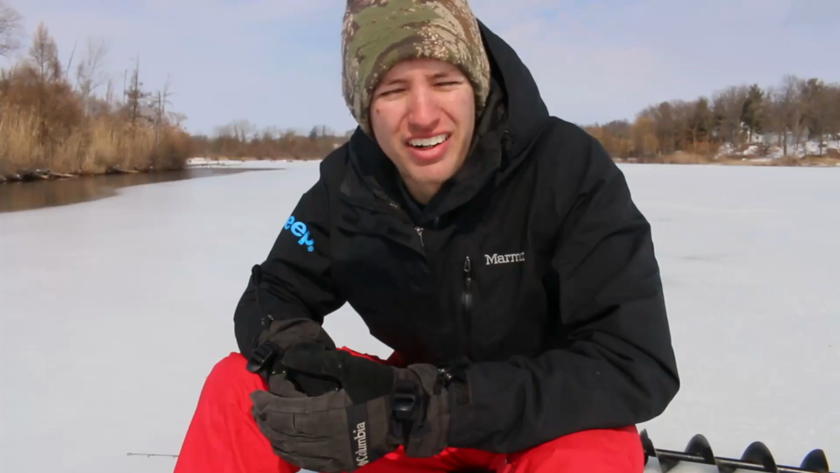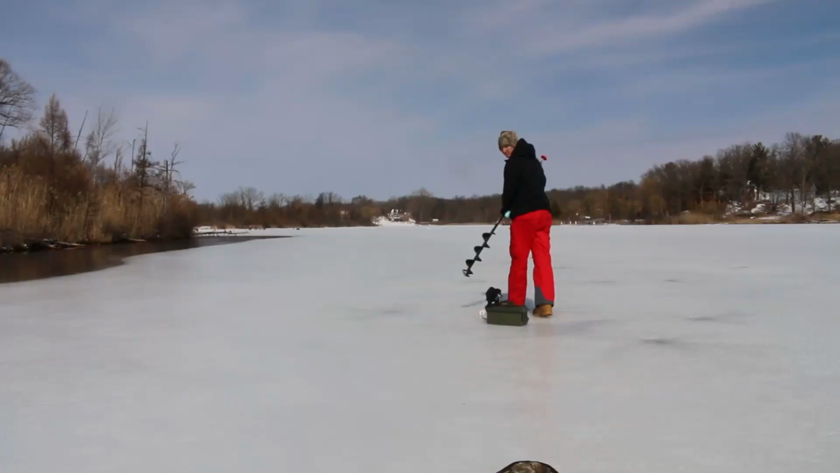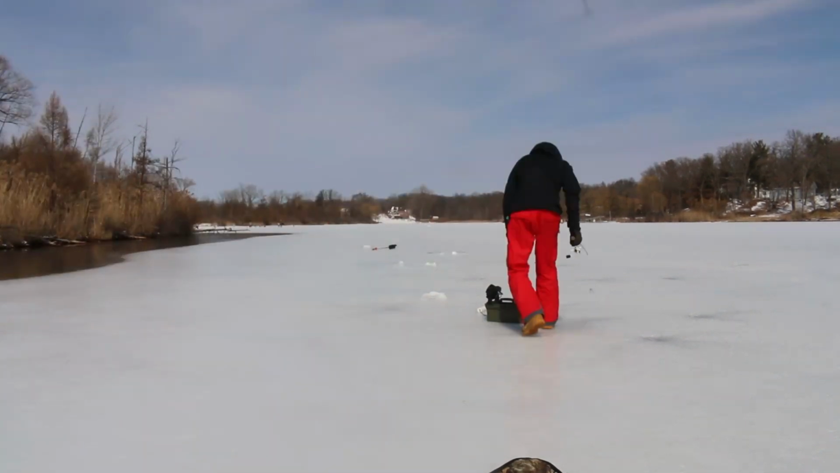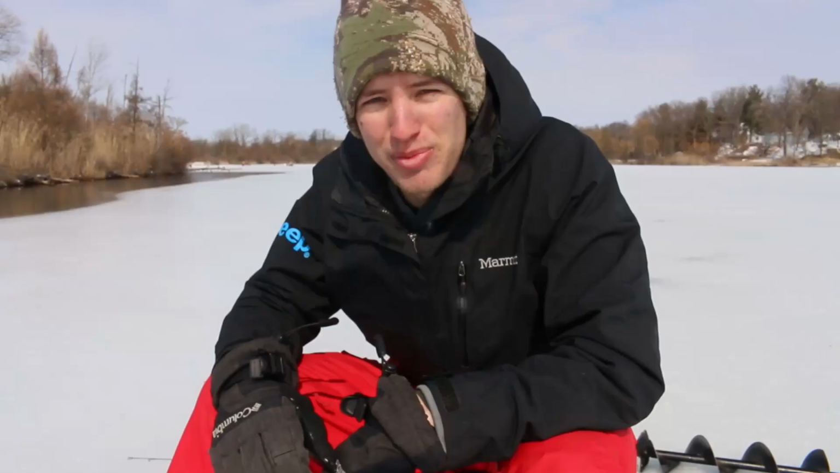Alright guys, so let's talk a little bit about strategy now. So the first thing that I do when I'm trying to find fish on a lake that I don't know where the fish are is drill holes everywhere. So I drill a hole, I check the depth, I see if there's any fish there, I see what the bottom's like, and then I move on. Don't spend too much time on a hole, just drill a hole, put your sonar down there, and see if there's fish. If there's not fish, fish it for 30 seconds or something and move on.